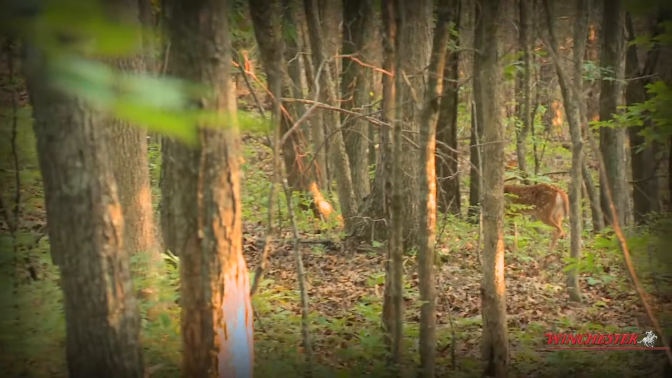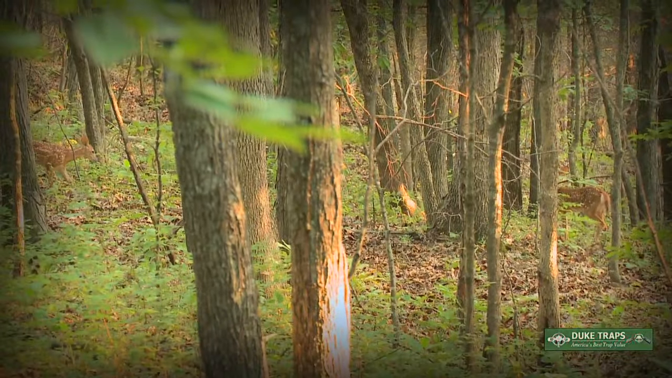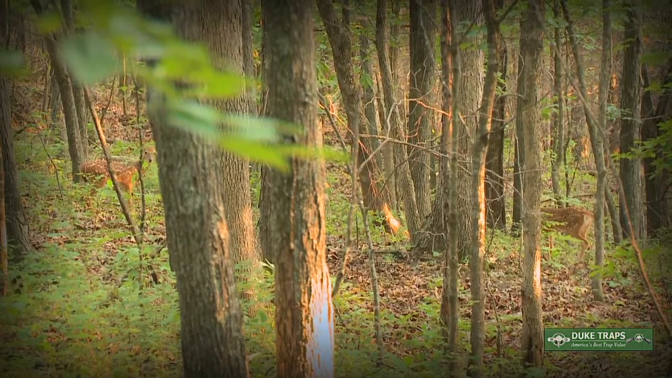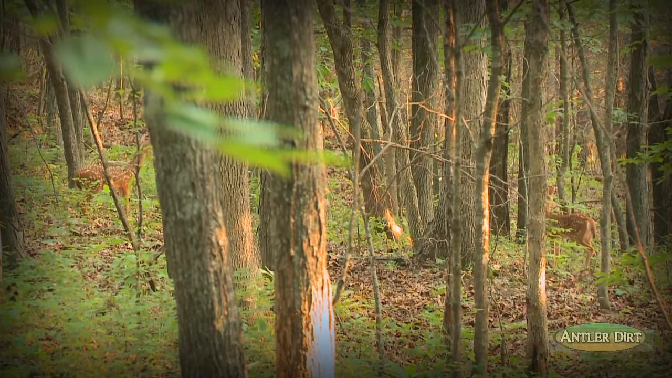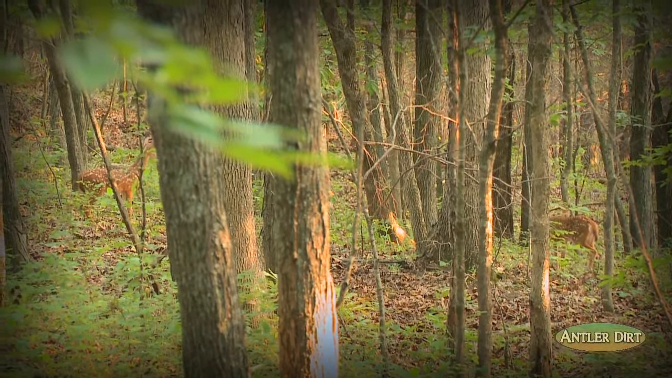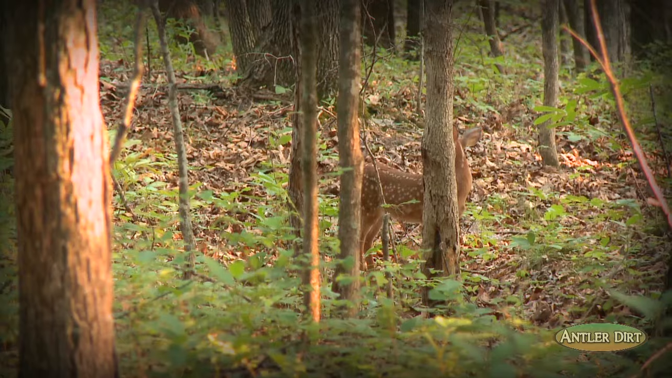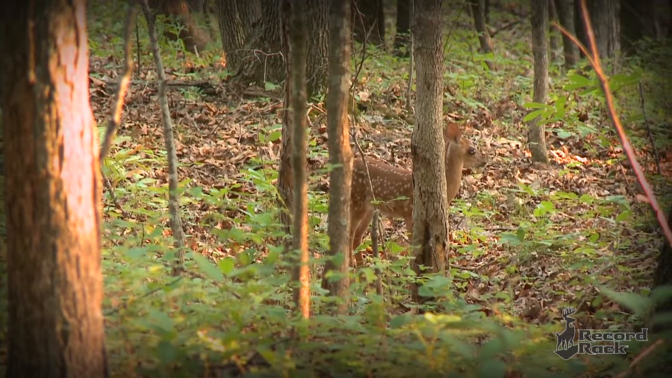As Adam and I were driving to check another trail camera site, we noticed a couple of fawns in the woods. As I was looking over his shoulder and saw the fawn in the viewfinder, I heard Adam say, "Ugh."